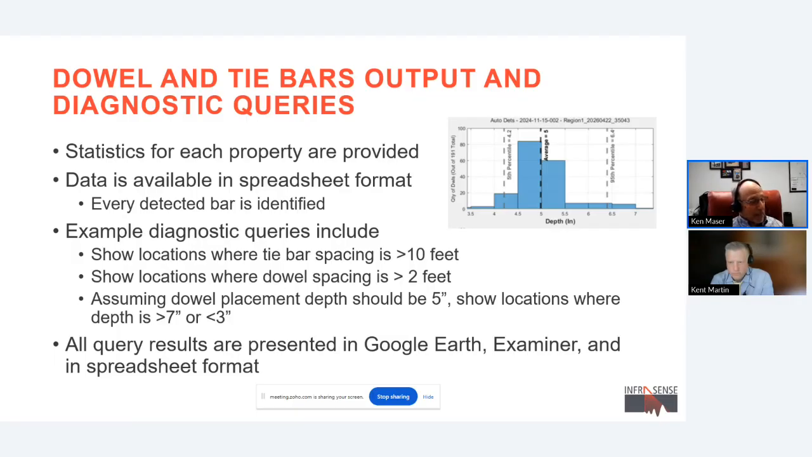Or show us places, if the dowel placement depth is supposed to be 5 inches, we can have the program show us where the locations are outliers, like greater than 7 inches or less than 3 inches. And all these queries are presented in the Google Earth, as I showed before, as well as an examiner, so you can see the images and in spreadsheet format.